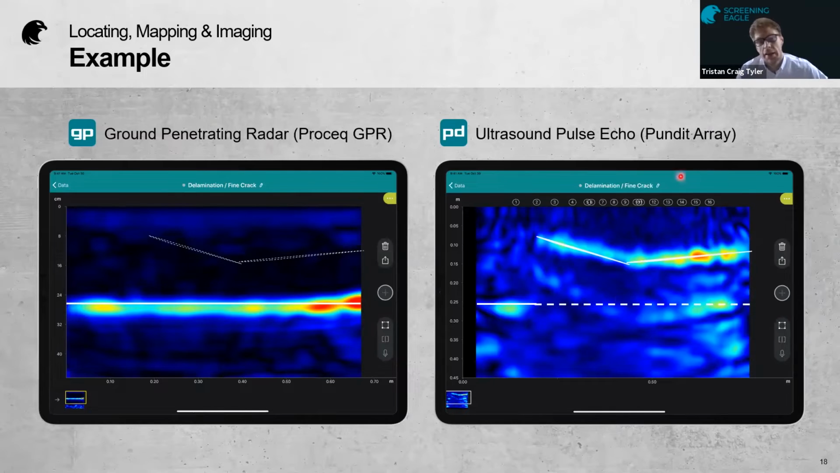And on the right-hand side here, you have the pulse echo technology, very clear delamination or cracking, and partial back wall there. So combining the two scans together gives you a very clear picture of exactly what's going on within the concrete. This just illustrates why they work so well together.